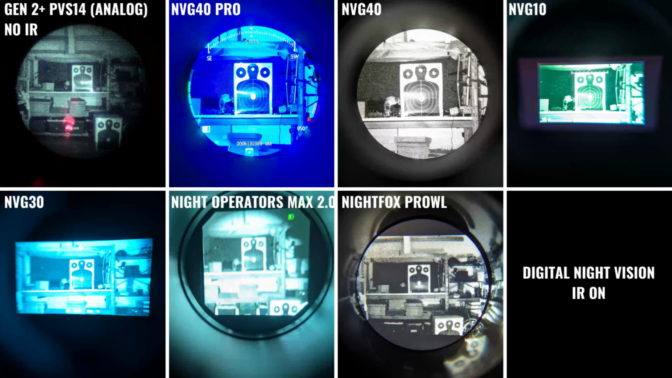Now we're going to compare the NVG40 and the NVG40 Pro to a few other budget-friendly night vision devices, and I've done my best to turn the garage into a low light room to help make better night vision comparisons moving forward. And right now IR illuminators are turned on, and we're approximately 5 meters or 6 feet from the target, and these photos were all taken through the eyepiece using a Google Pixel 7.